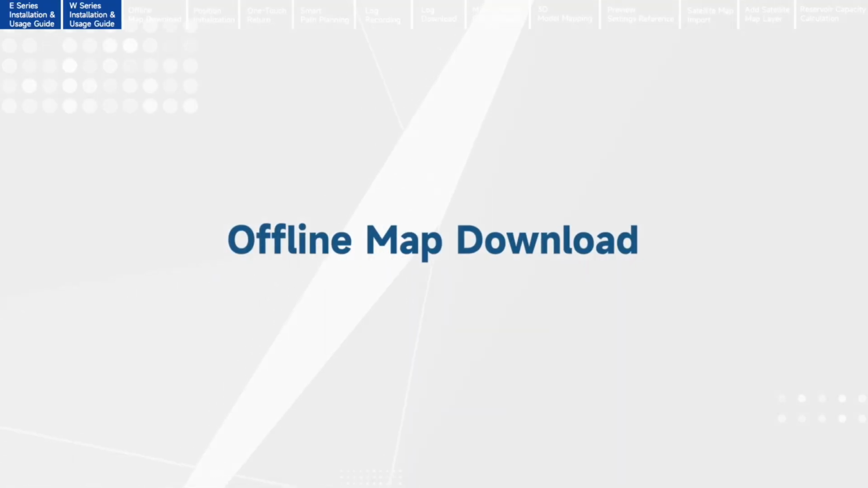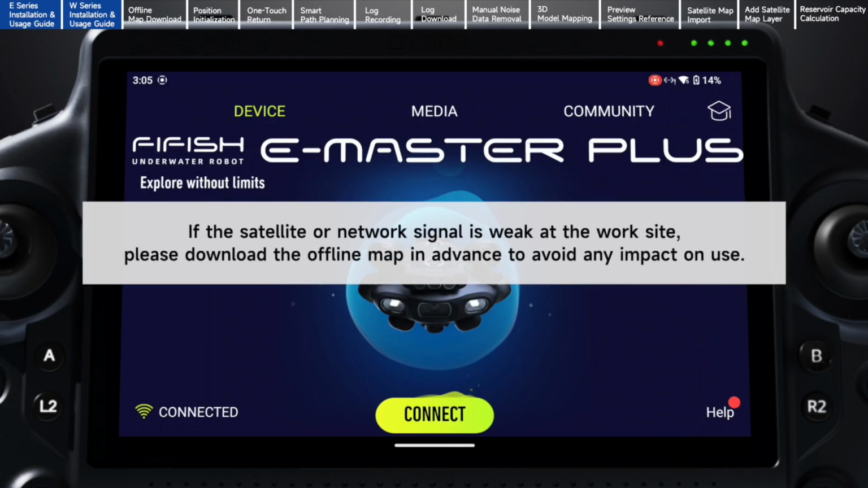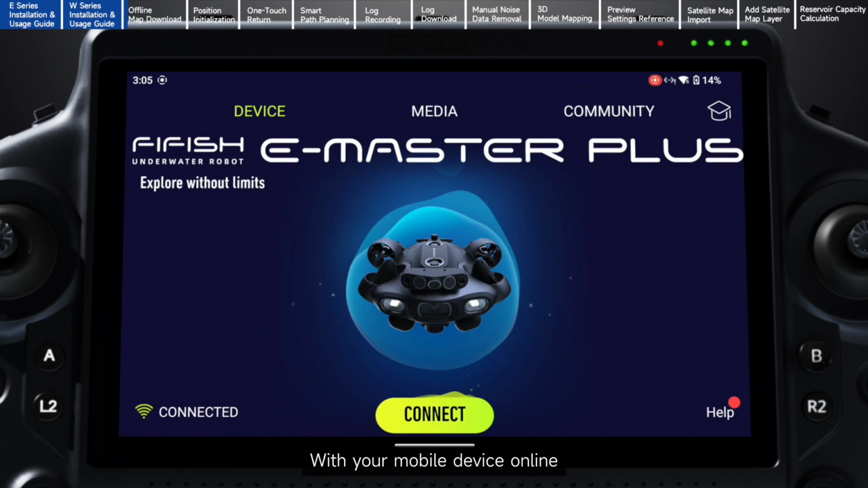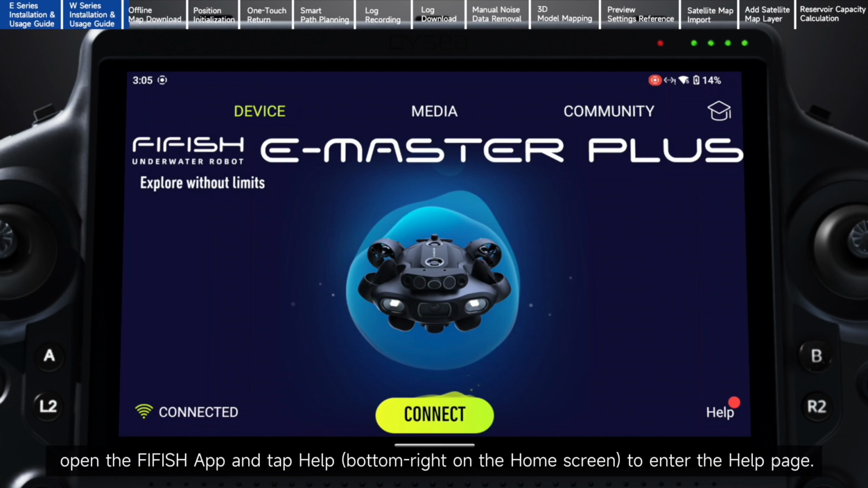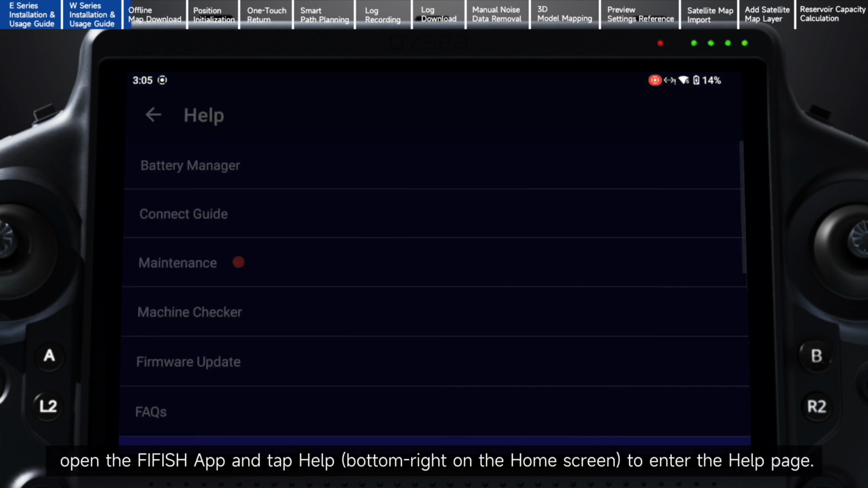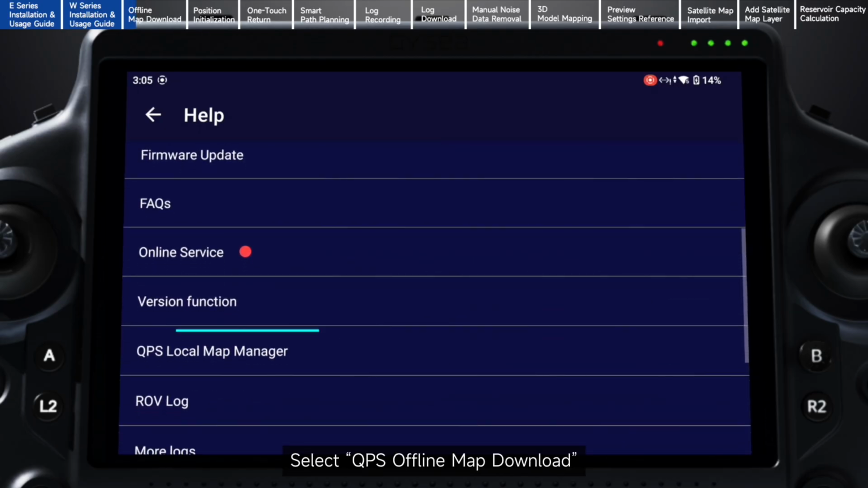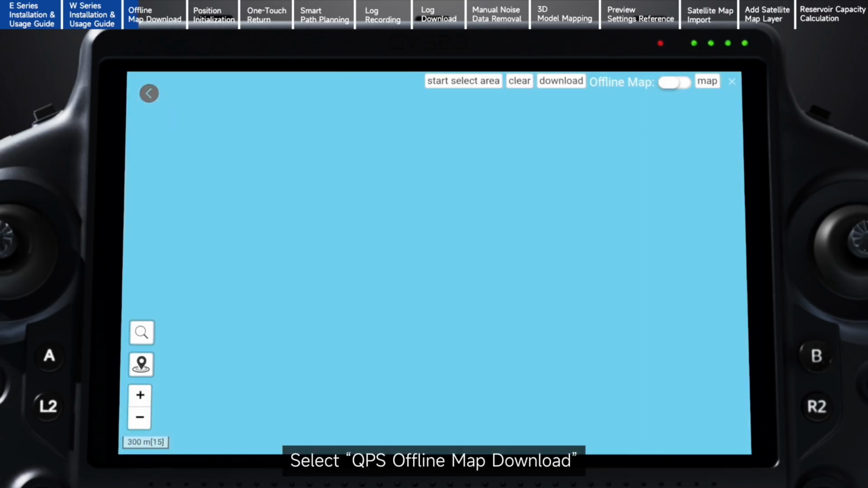Offline map download. If the satellite or network signal is weak at the worksite, please download the offline map in advance to avoid any impact on use. With your mobile device online, open the FIFISH app and tap Help, bottom right on the home screen. To enter the Help page, select QPS Offline Map Download.